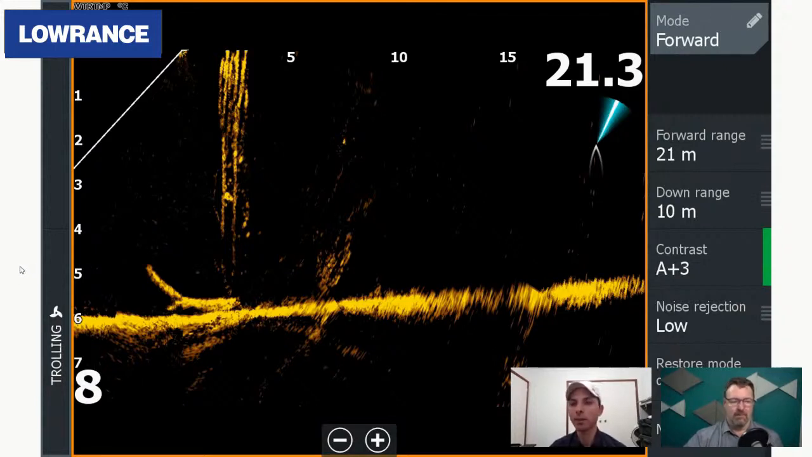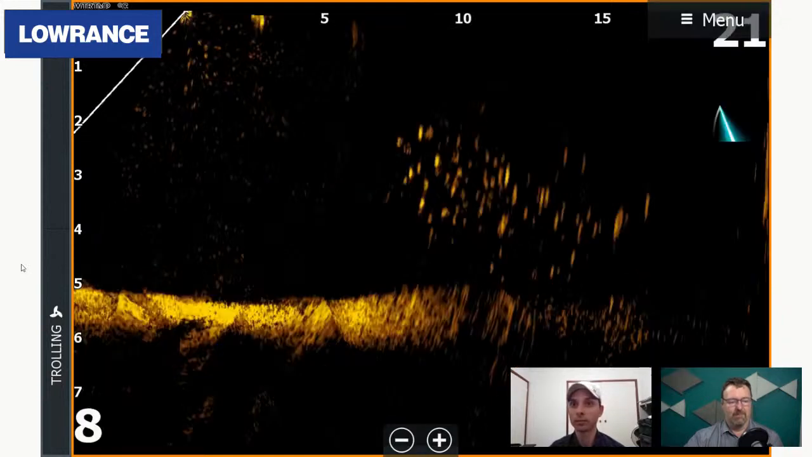But being able to pick up that detail is just invaluable when you're trying to target really spooky fish, or trying to find unique bits of structure that other people may not be able to detect. That's just a perfect example of that obscure bit of structure that fish will hold on.